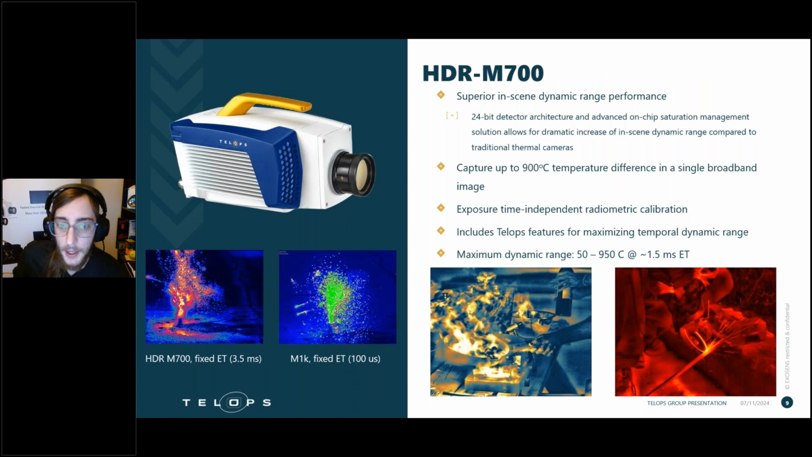One more camera, something that we haven't explored yet, but is a new and exciting system, is the HDR M700. It is an all-new high dynamic range system with new electronics that are able to improve the dynamic range performance of a single shot, a single exposure with a single optical path, such that you can see almost 900 degrees C in a single image. This is a new capability for IR cameras.